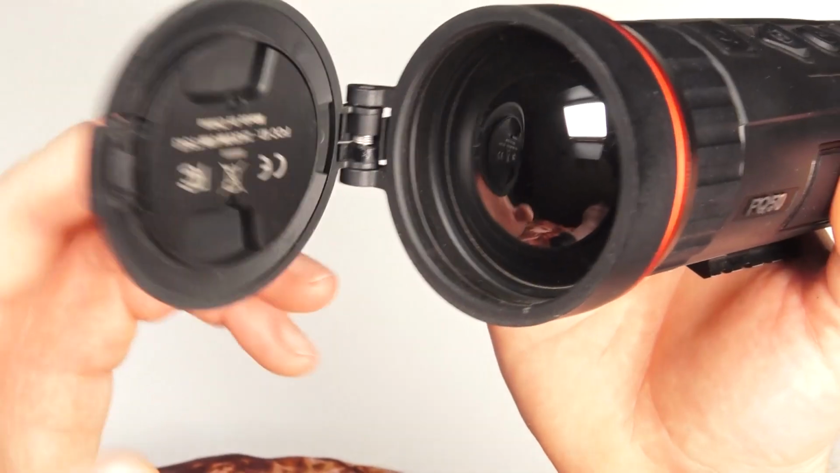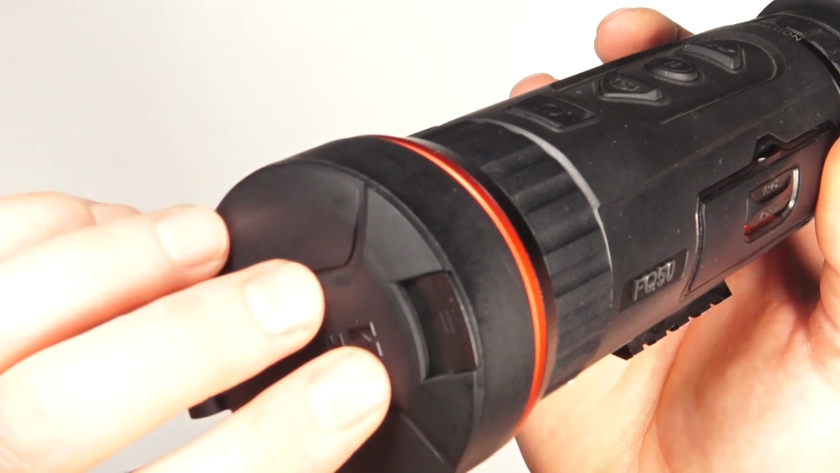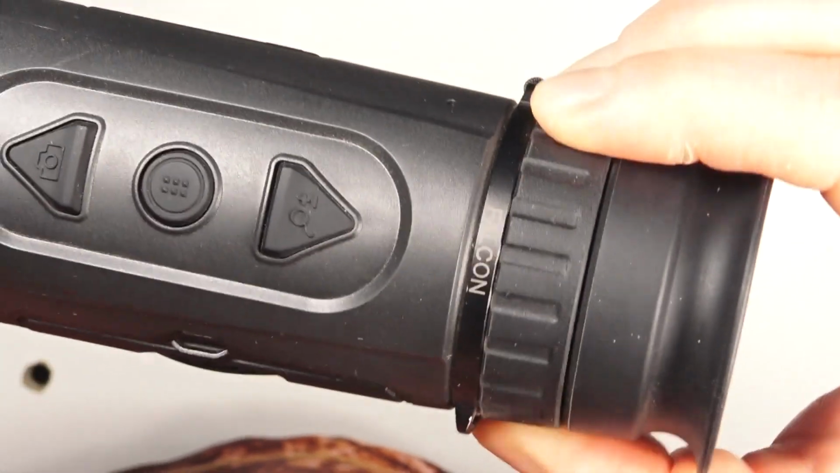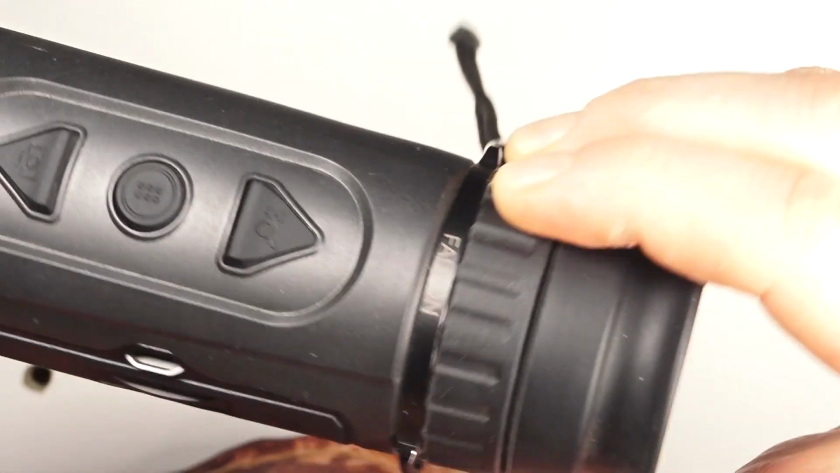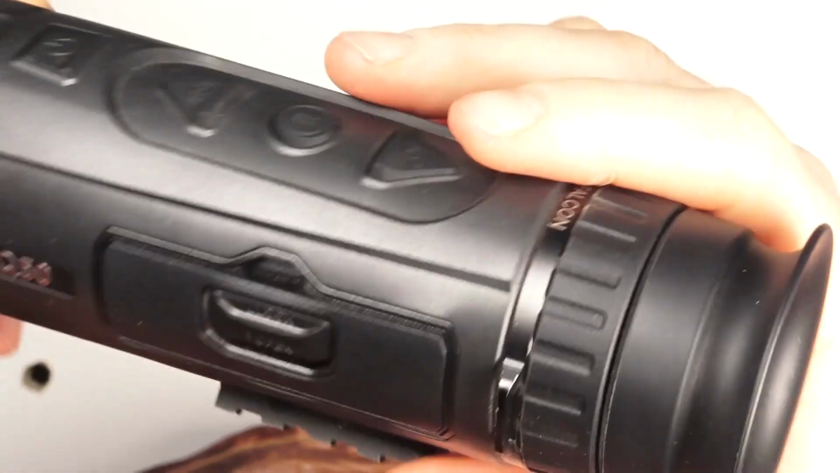Obviously the lens cap here, you just press this button and it opens. This is on the higher end ones. The lens cap on the lower end Falcons is just a rubber one. Now at the front here, this ring is your eye focus. This is for people with glasses, or if things just aren't clear for you. If you adjust this, it should clear the actual screen up for you and bring it into focus.